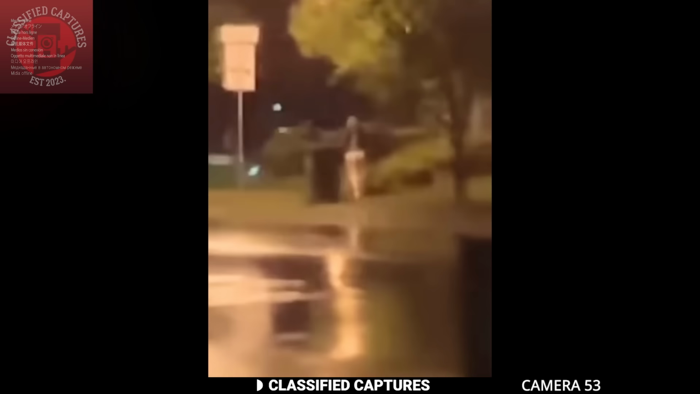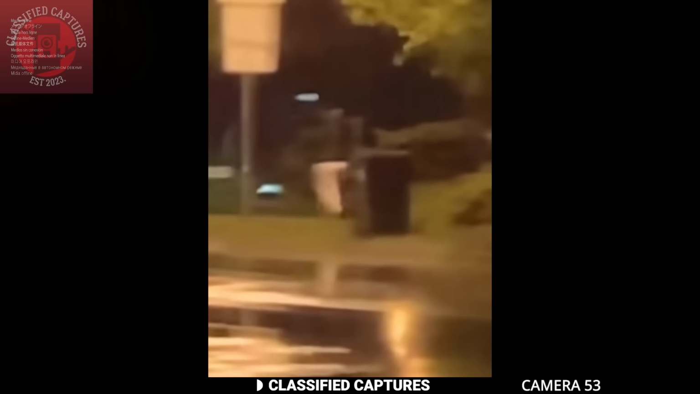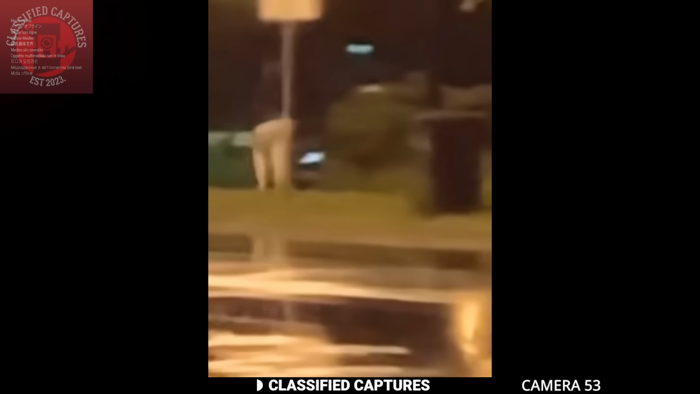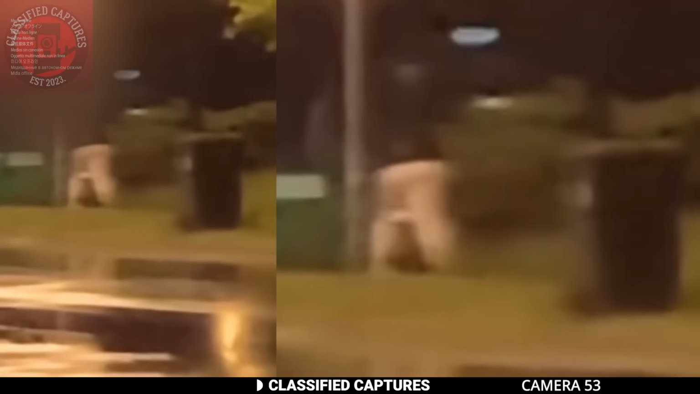Up ahead, a woman appeared from around a corner and started walking forward. She was dressed in a black top and what looked like white or gray sweatpants. Nothing too unusual, right? But as the witness kept watching, something wasn't right. The woman kept walking step by step down an empty road, and then, just like that, she disappeared. Poof, gone. No turn, no sudden sprint, no hiding spot, just straight up vanished into thin air.